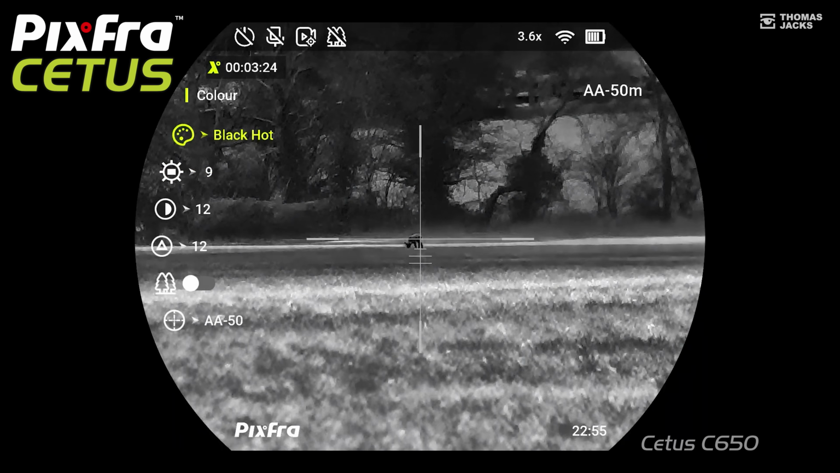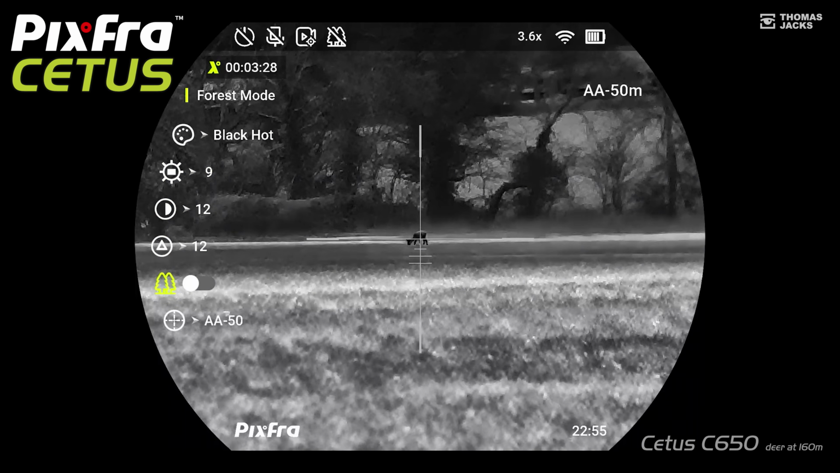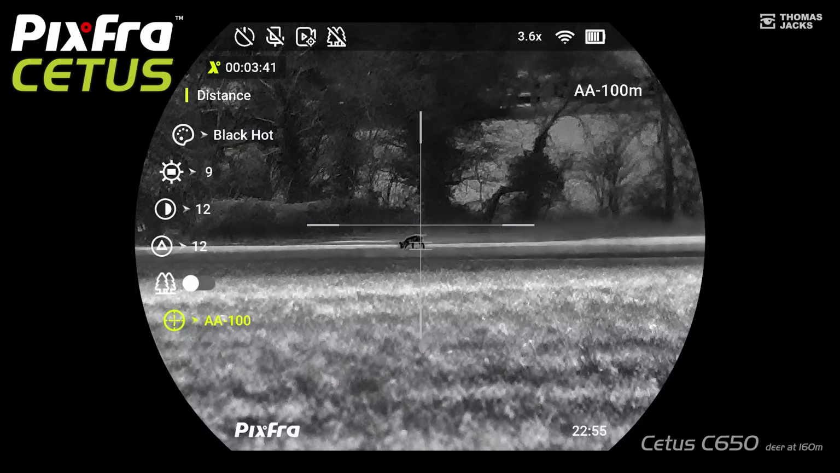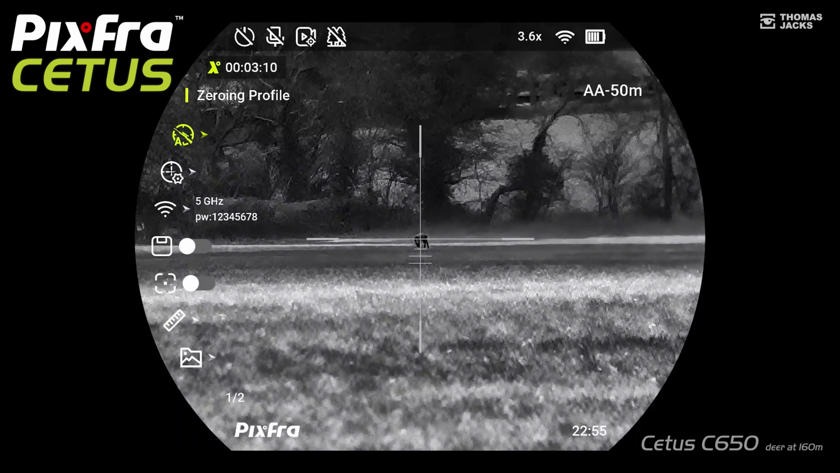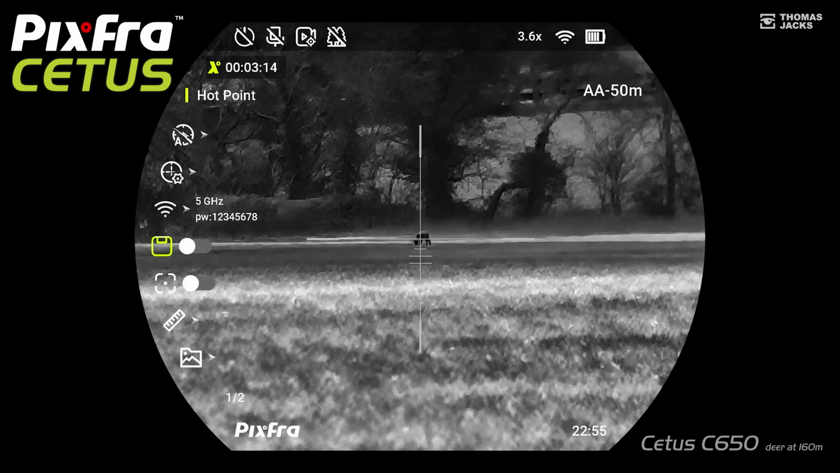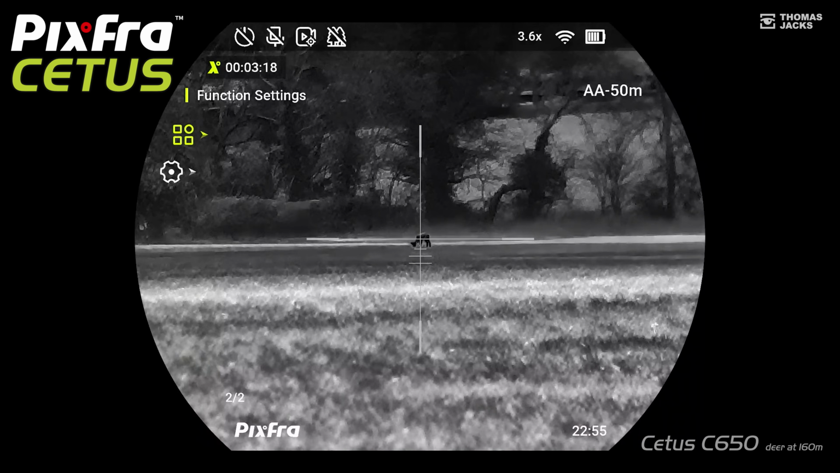A quick tap to scroll through all your image control options and your zeroing profiles that Pixra have cleverly allowed you to name for different rifles, while a long tap is where you can zero the Cetus, change your reticles, connect it to your phone, set up recoil activated video and view your video gallery, plus so much more besides.